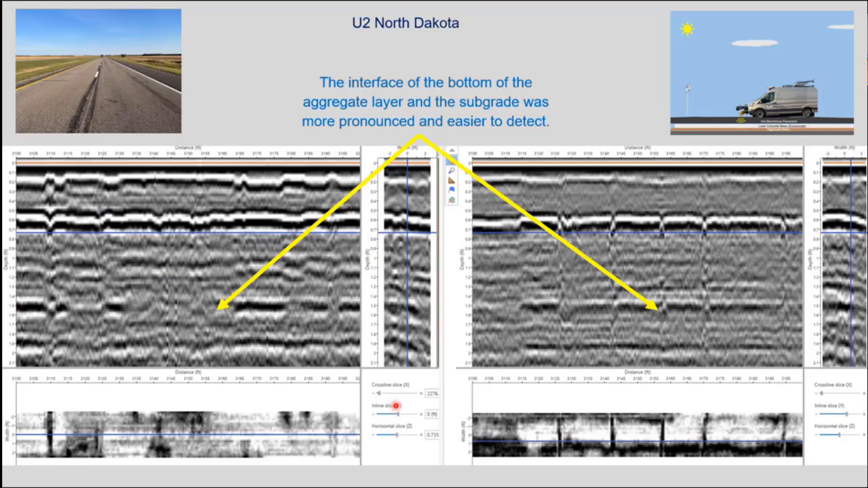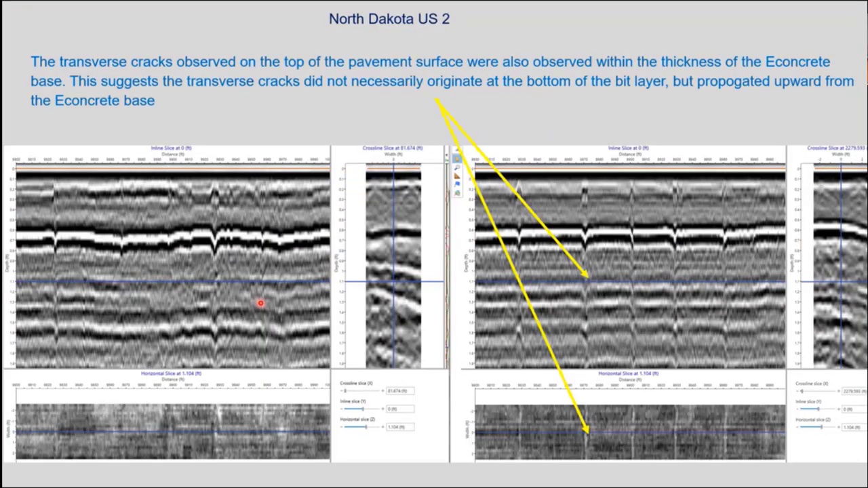Here's now one thing they were able to detect more so, was the bottom of the aggregate and the subgrade, which of course would have a lot different gradation there. So they could actually detect that more so. And also, as you've seen in some of the other photos here, these are transverse cracks.